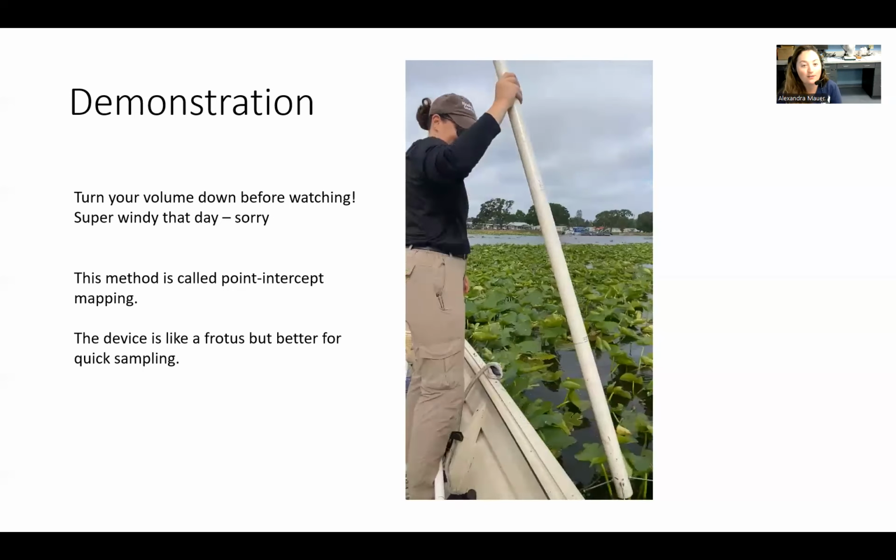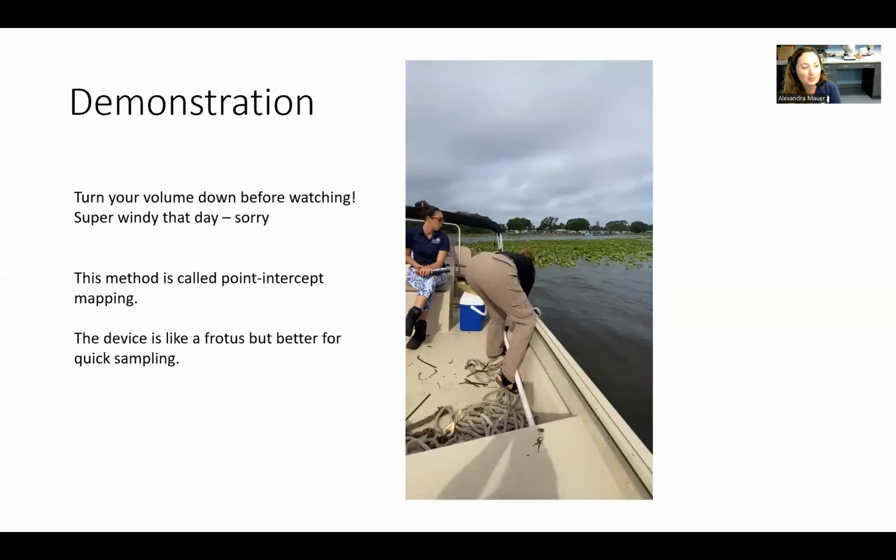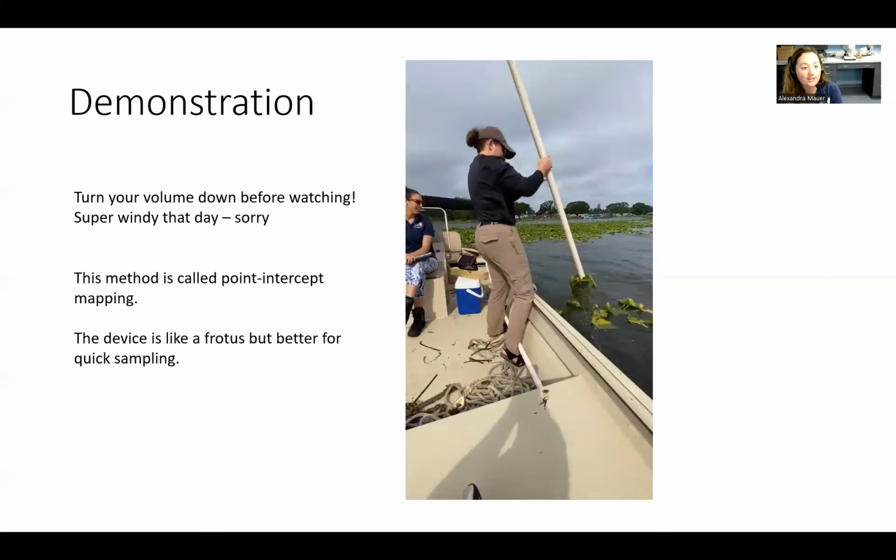This one, I almost got pulled off the boat. I snagged on the bottom. Probably should have been wearing a life jacket.